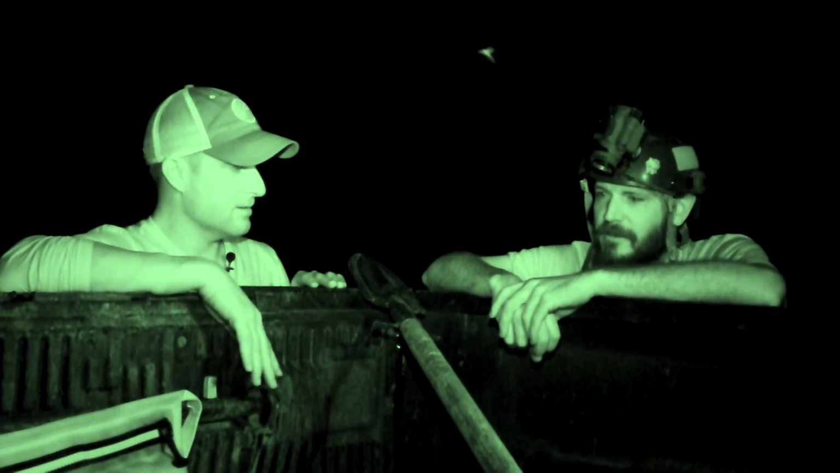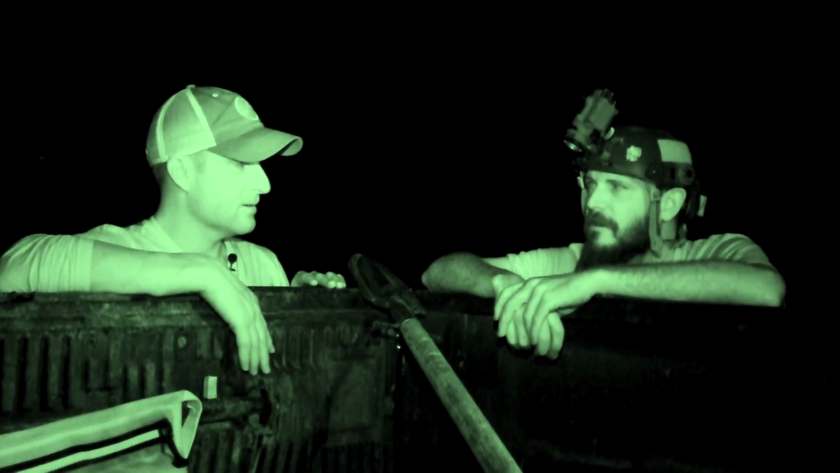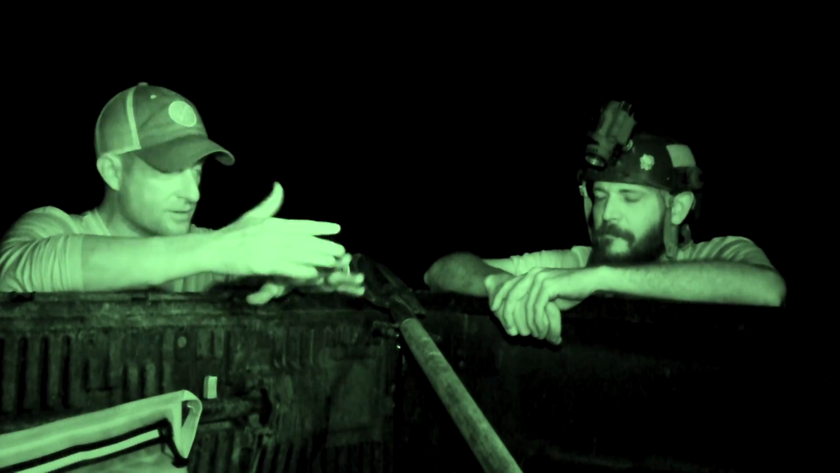The cane fields, I've hunted the cane fields with Cy before, but honestly, I'd rather hunt sugar cane than the rice fields. This next place we're going, it's thick, right? Thick, it's taller than you are, and it's more of an ears kind of thing. Until the last minute, you might see some stuff in the thermal, but you're listening for them. Yeah, you can hear them breaking, and they might be just 2 rows over, but you can't see anything.